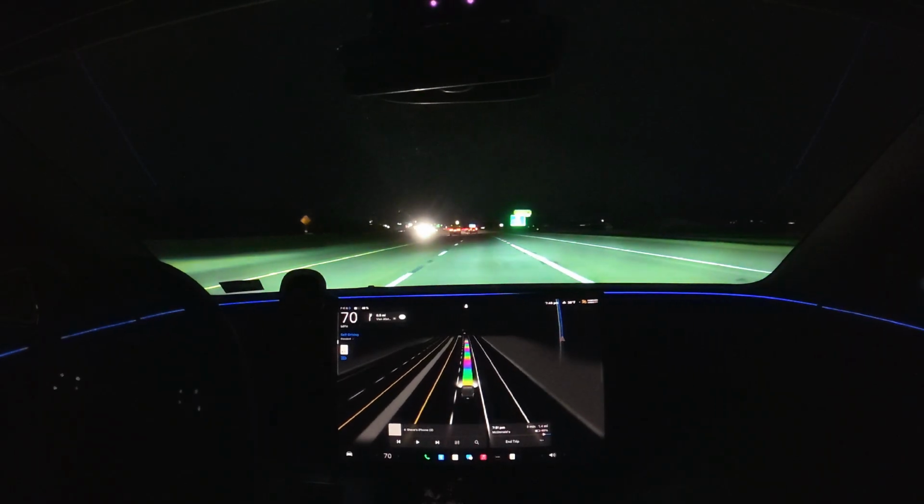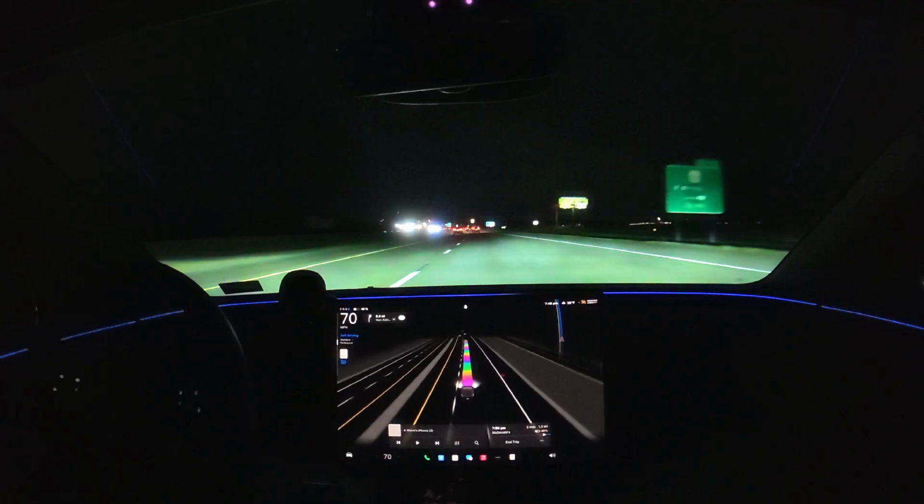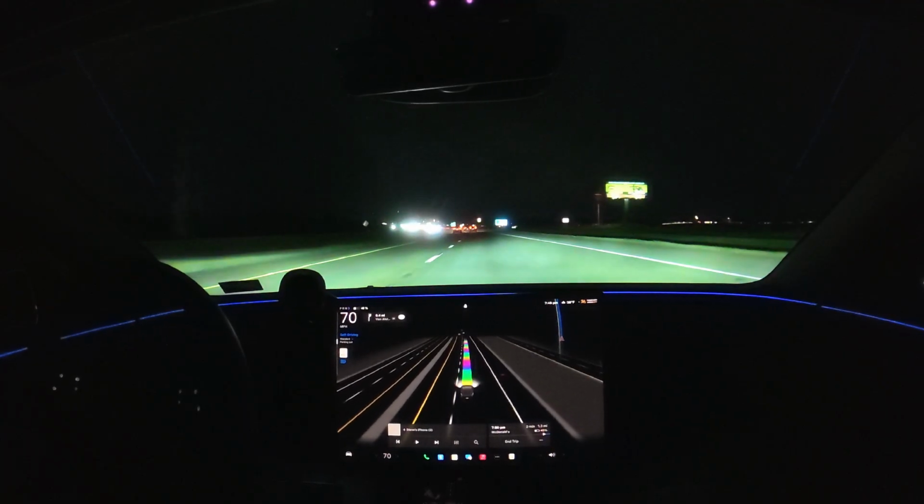Okay, we should be exiting up here. We're at 0.5 miles. This should be a pretty uneventful drive.